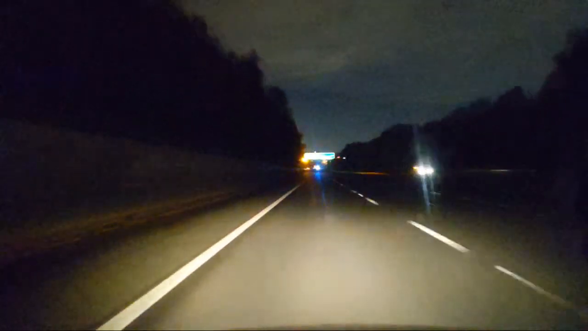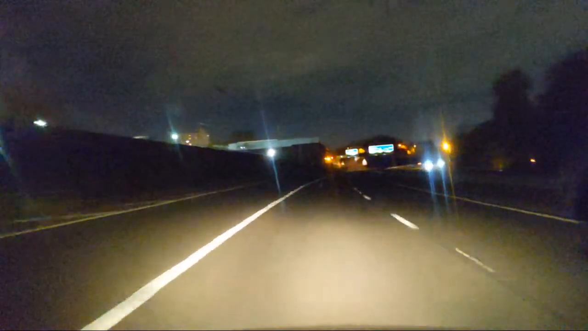So we're doing 70, we're pretty much on our own at the minute. There's a couple of cars a long way behind me. We weren't even on the roundabout when I came off the roundabout. I'm going to drift across slowly. Well, it wasn't that slow because the road bent into the middle lane because the left-hand lane is now a slip road. That would take you into Hyde. Now we didn't go that way recently and I got very lost in Hyde, so we're not doing that again.